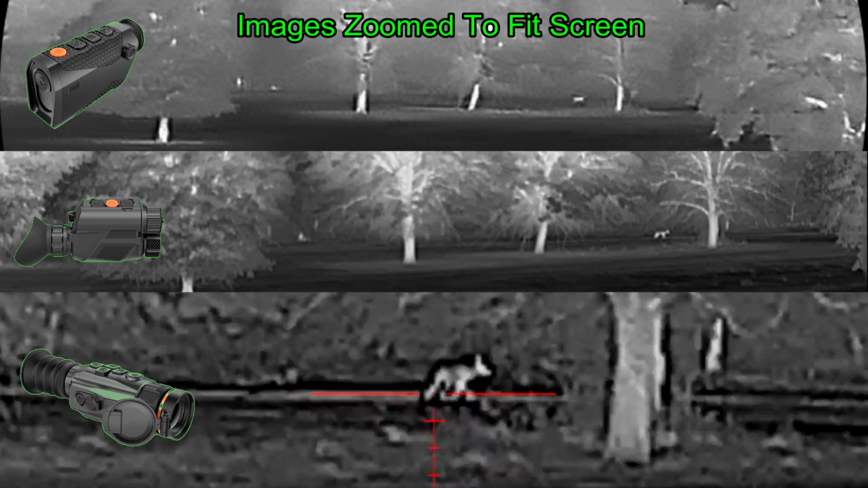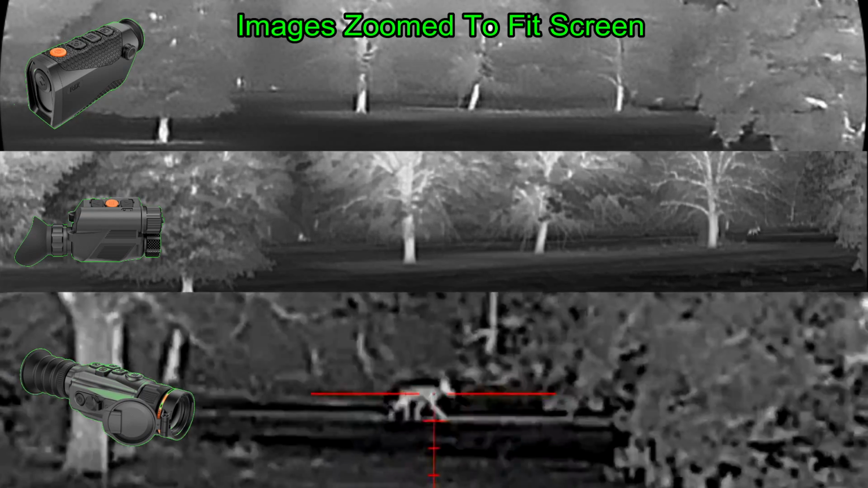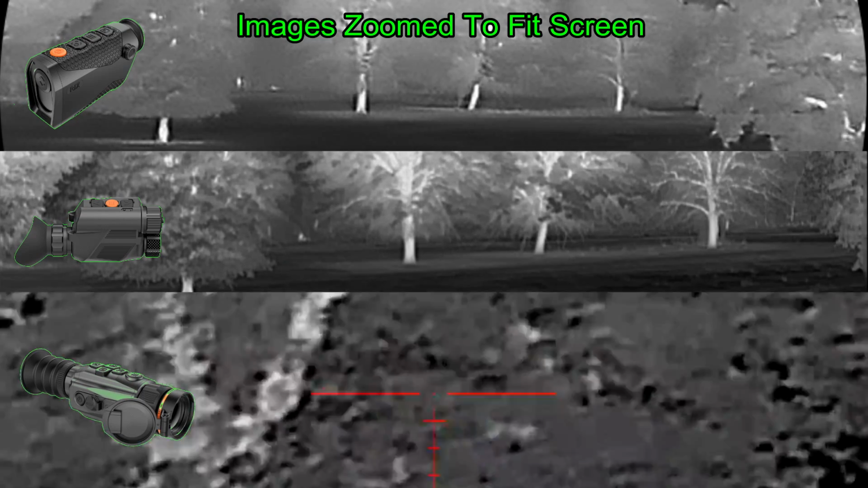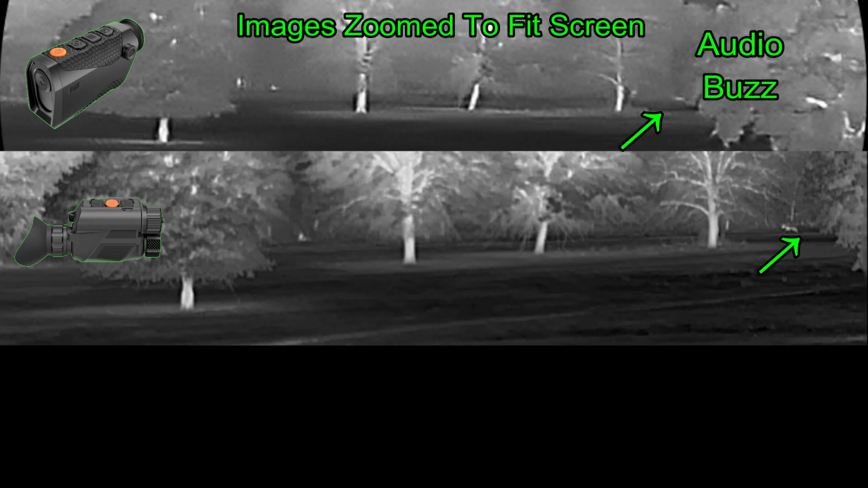Don't quite get steadied up enough, and so I'm not going to take the shot, and the coyote wanders behind the trees. I'm starting to think that this is probably a blown hunt. And watch off to the right hand side of the screen, the coyote comes back out, and it's followed by a second one. Maybe not a wasted hunt.